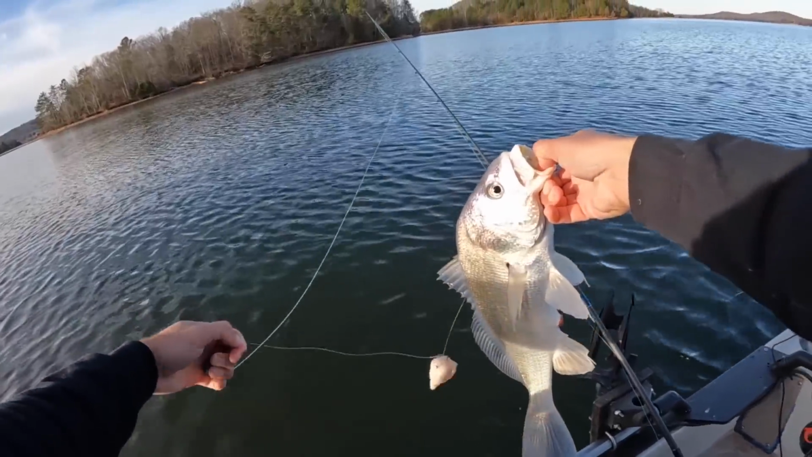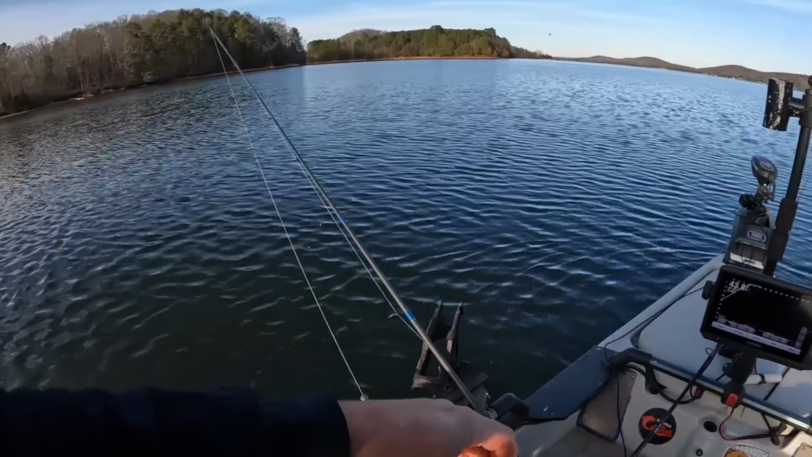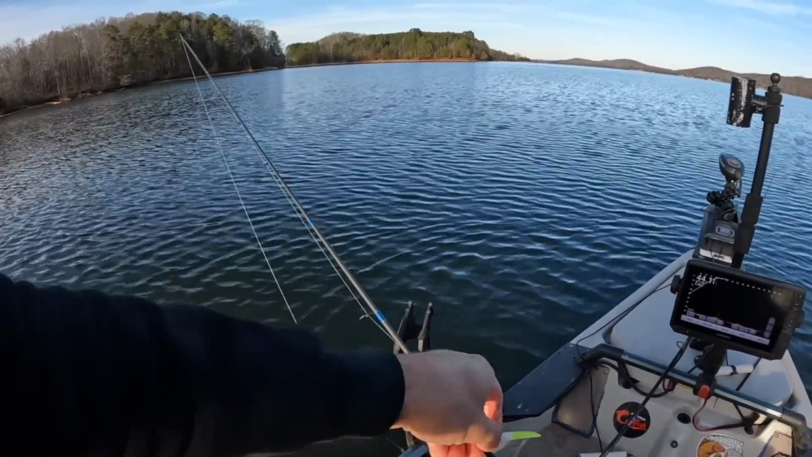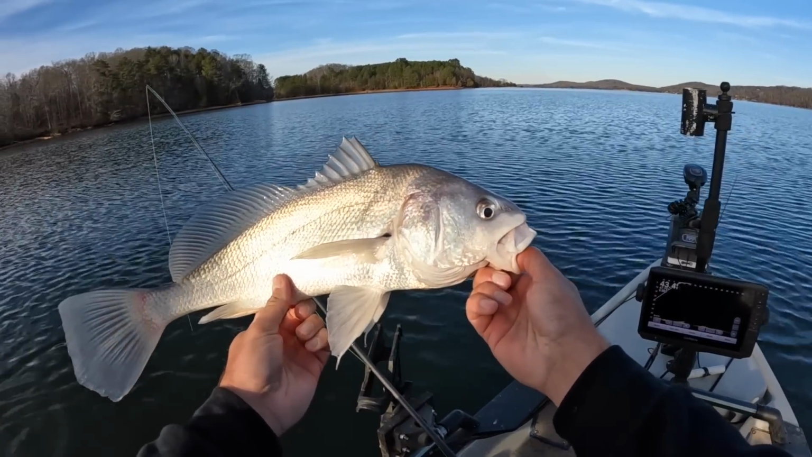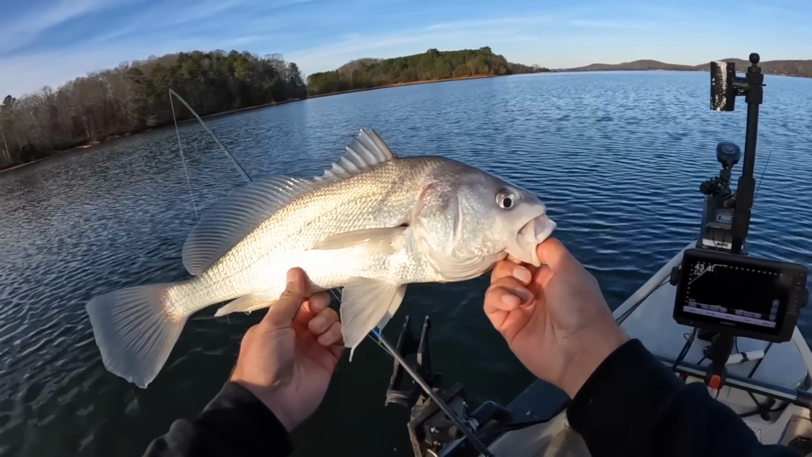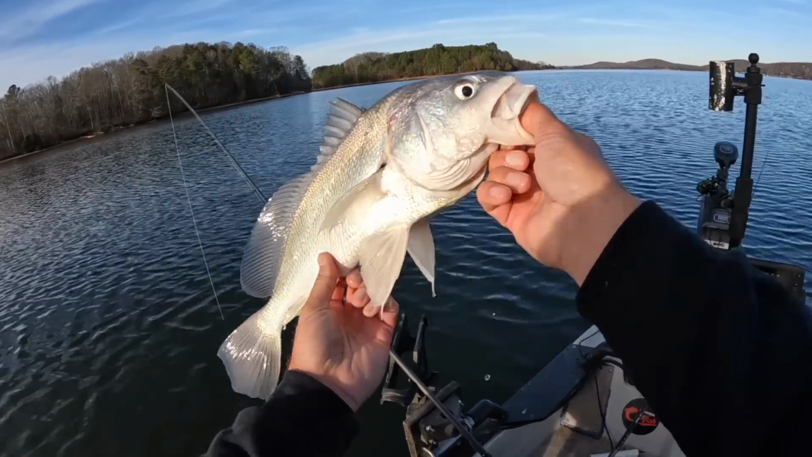That's a nice surprise catch. Yes, sir. All right. Nice. Drum makes some good bait. I typically like them a little smaller than this, easier to cut when they're smaller, but you know what? Beggars can't be choosers.